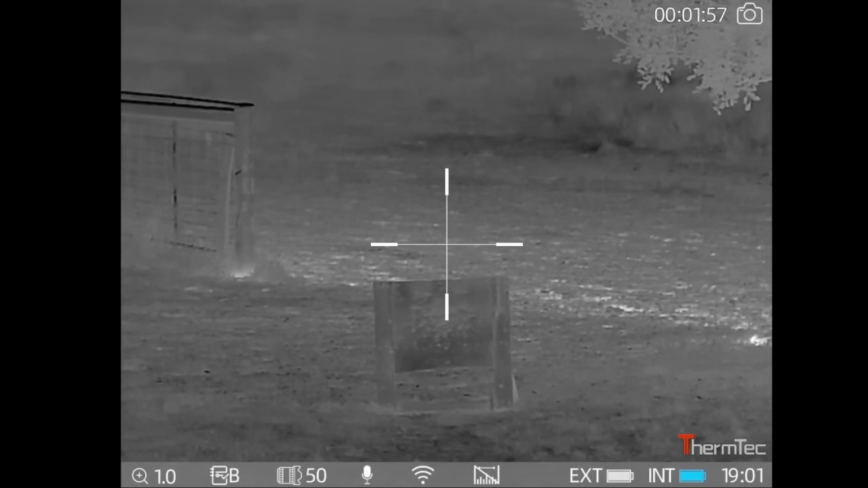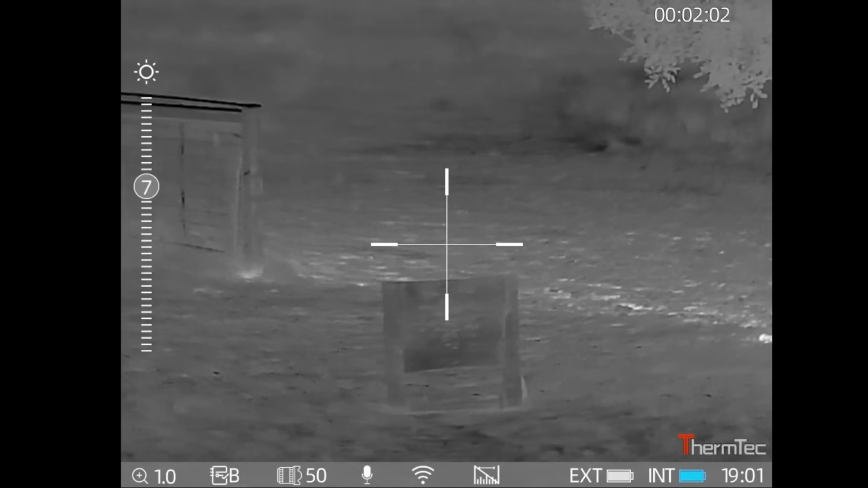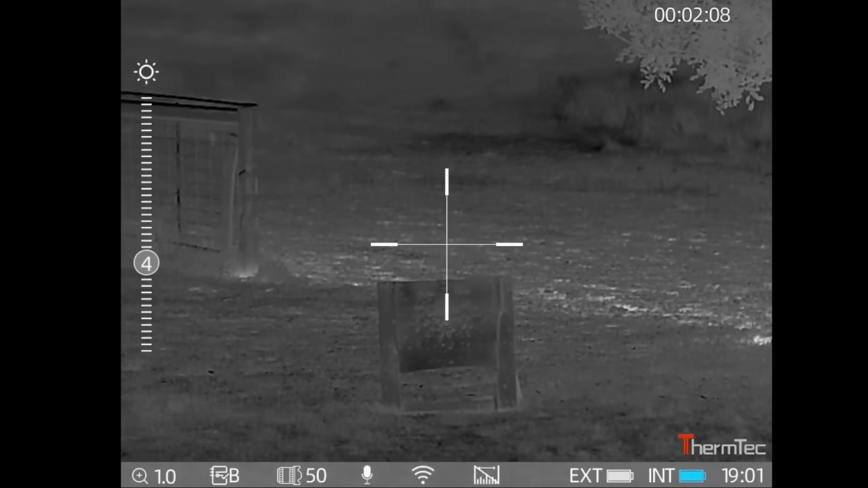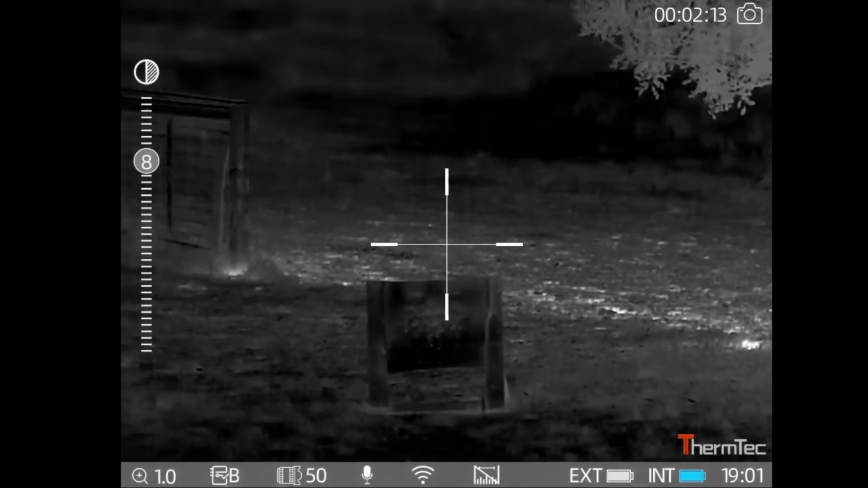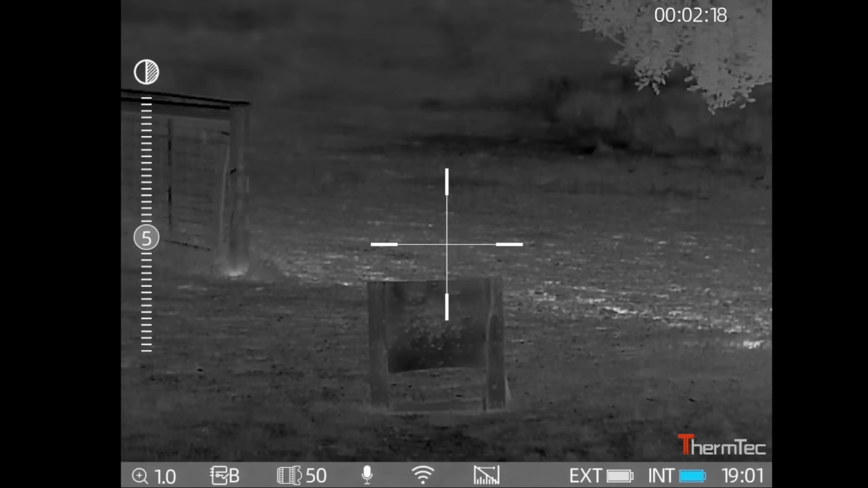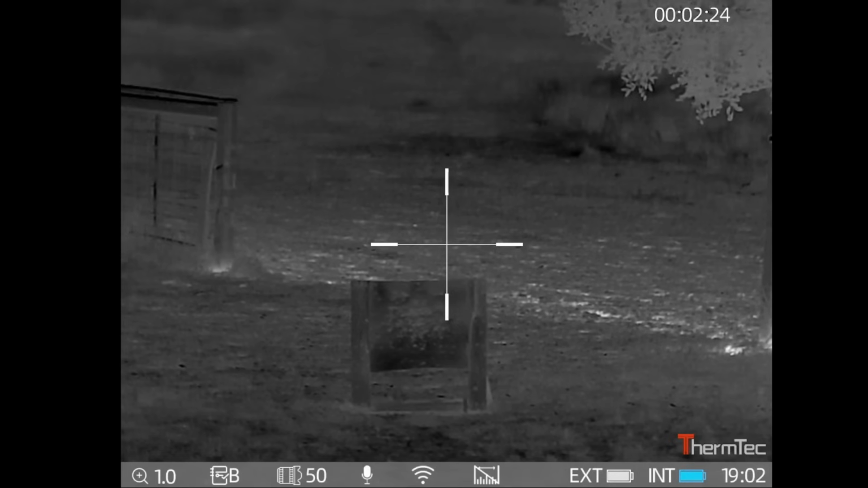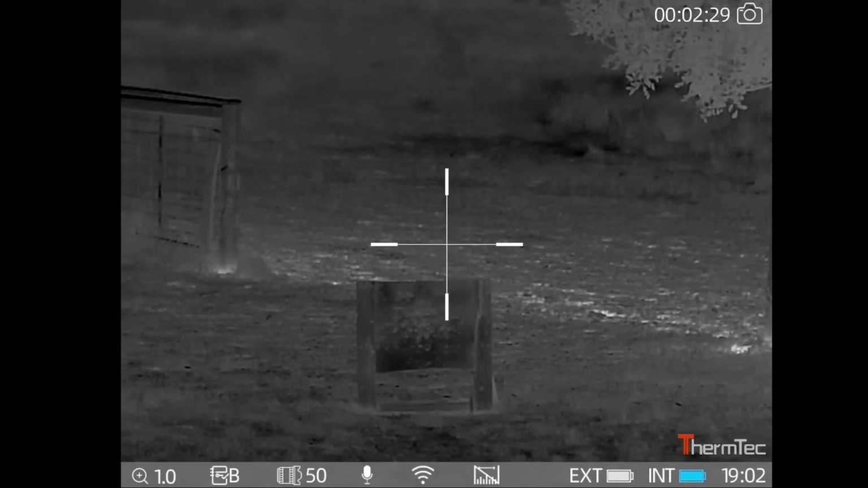Now to go into the brightness and contrast quick settings, you just do a quick press on the side and that goes into your brightness, so you can turn your screen brightness up and down. I'm going to leave it about there. Then you give it another press and that changes your contrast, so I'll leave it about there, I suppose. And when you press it long, it escapes out of there. The same with any menu, you long press to save and exit.